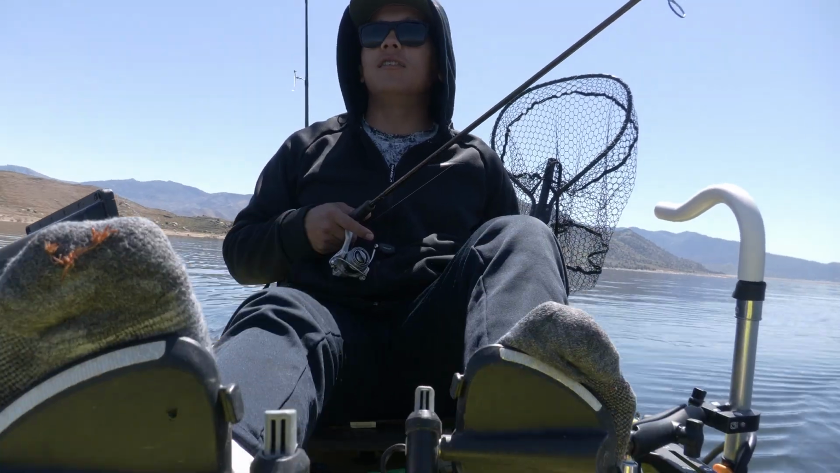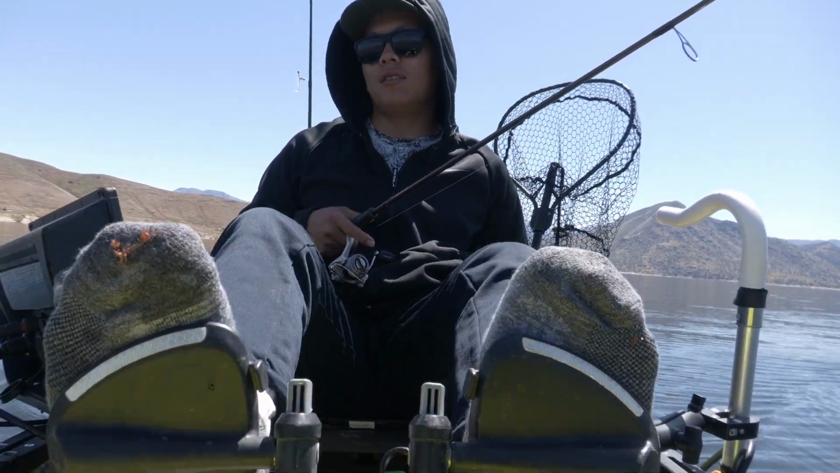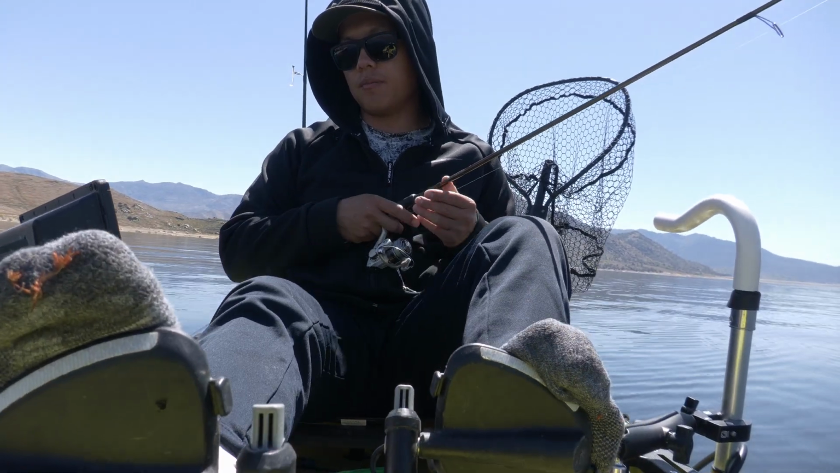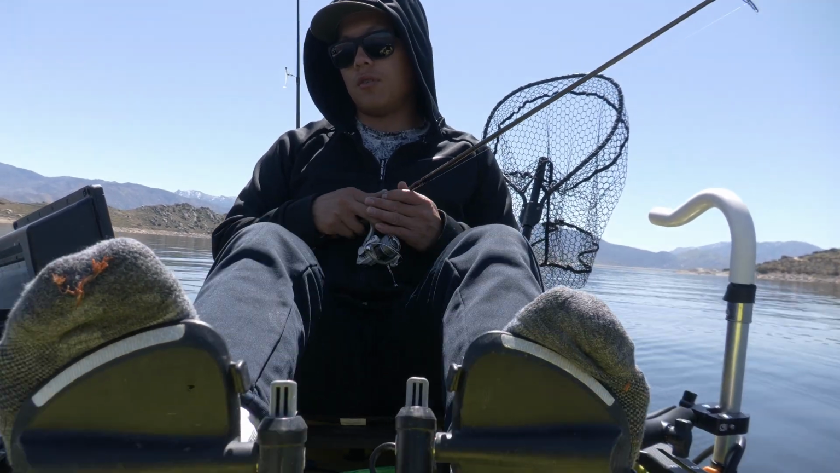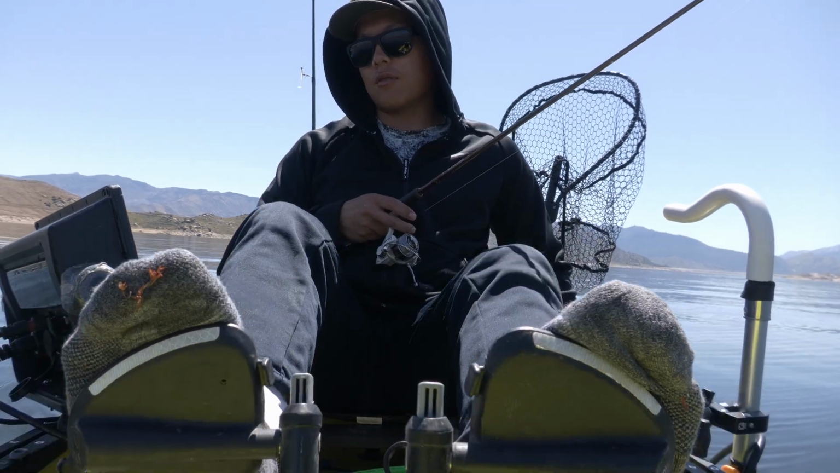Where they at? Hi, Brian. All right. So I think what I need to do is increase my range until I see them, get close enough, lower my range so I get a better picture. Okay, I see the school right now. See them? They're about 55 feet. Lower this to 50 now. Gonna go close in on them.